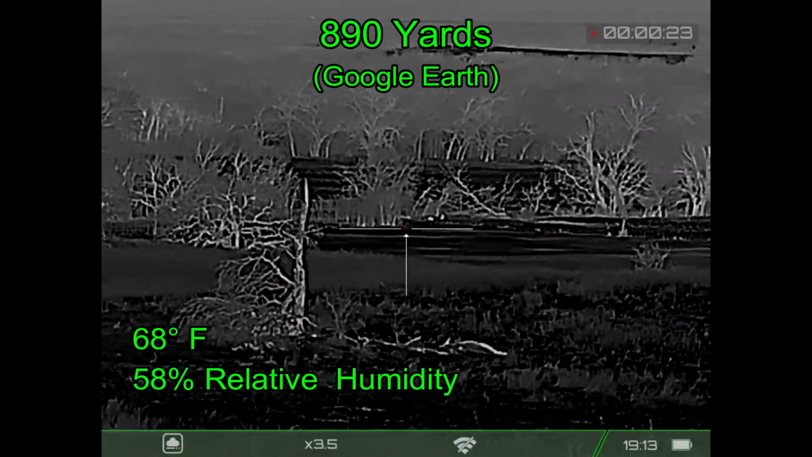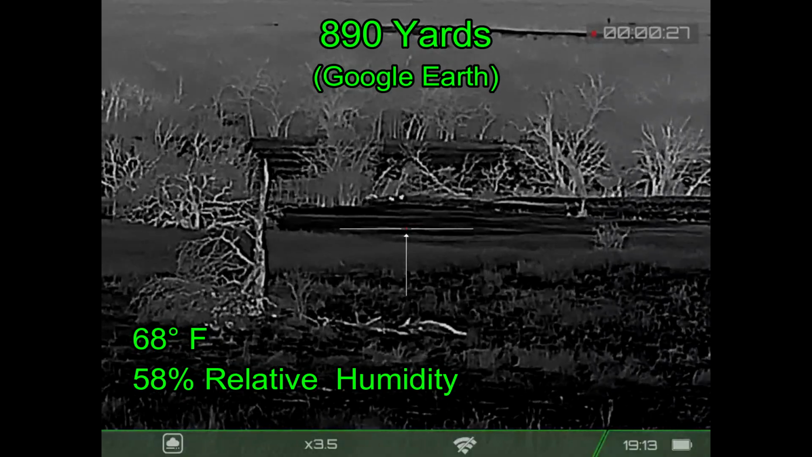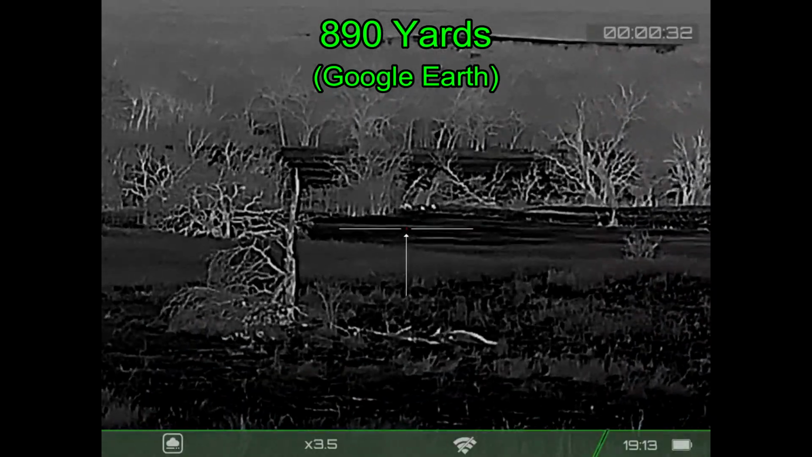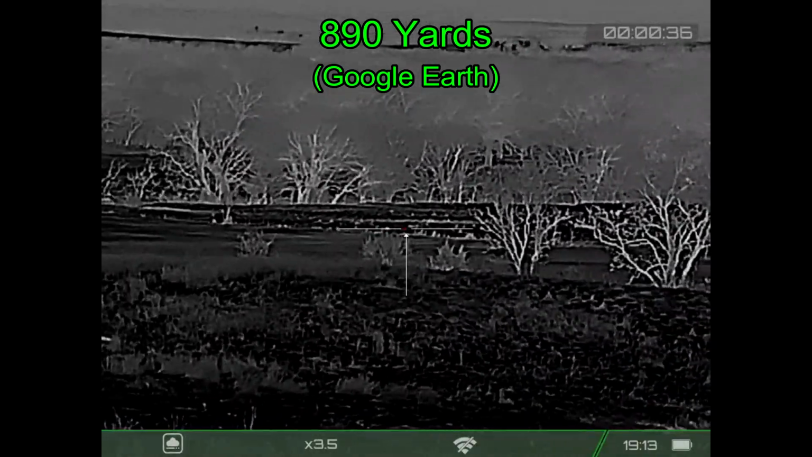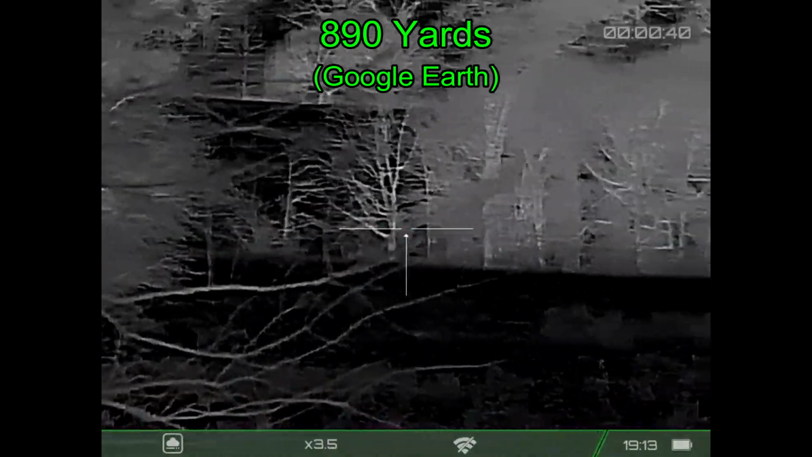However, I've gotten some queries about how far you can see with the Storm, and this gives you an idea of some of its capabilities. Ben is also doing some optical testing this evening. He's doing some work for another company, and that's going to be non-disclosure stuff, so we're not going to be showing any of that video for this hunt.